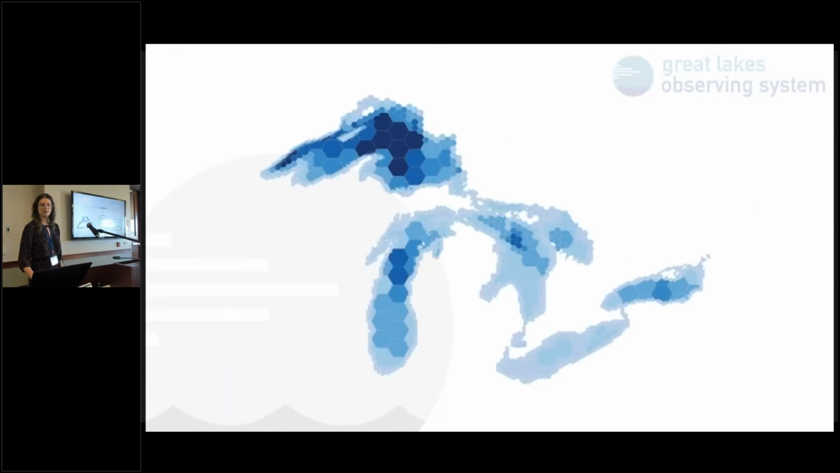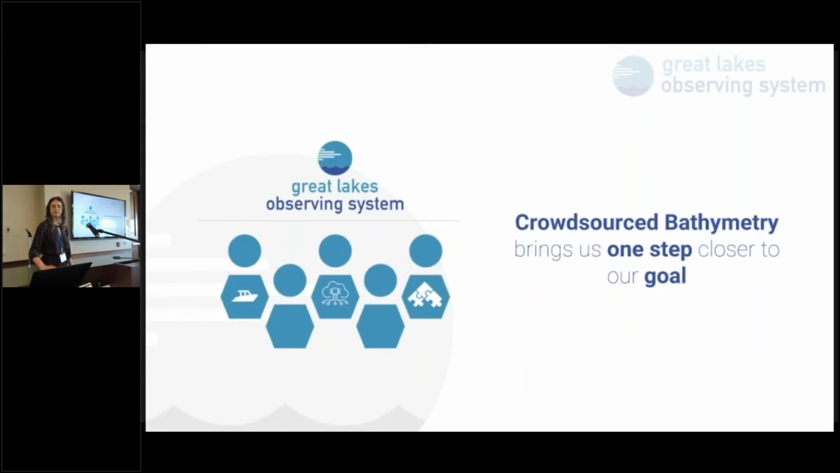So how are they collecting data? They are using a data logger that connects to the onboard navigation systems, and it sends the single beam data that those navigation systems collect over Wi-Fi or through cellular data back to us in near real time, where it is automatically harvested into an AWS cloud that GLOS hosts. So our end users and volunteers don't actually have to do anything except continue to fuel their boats.